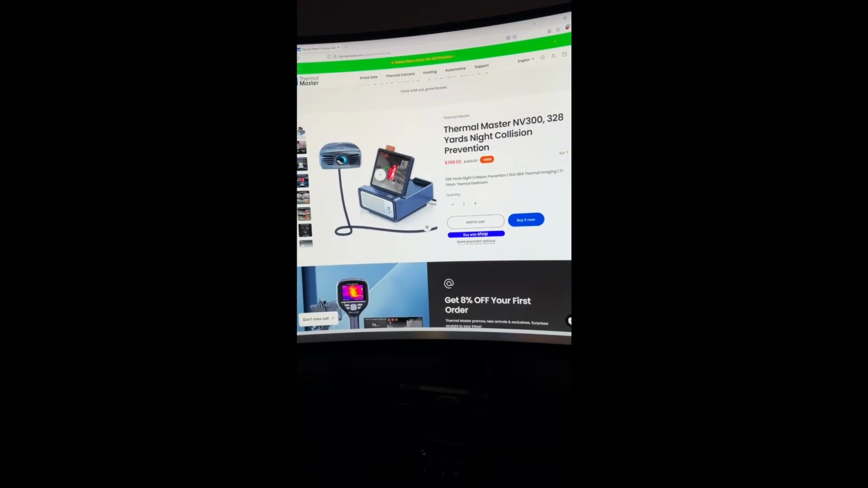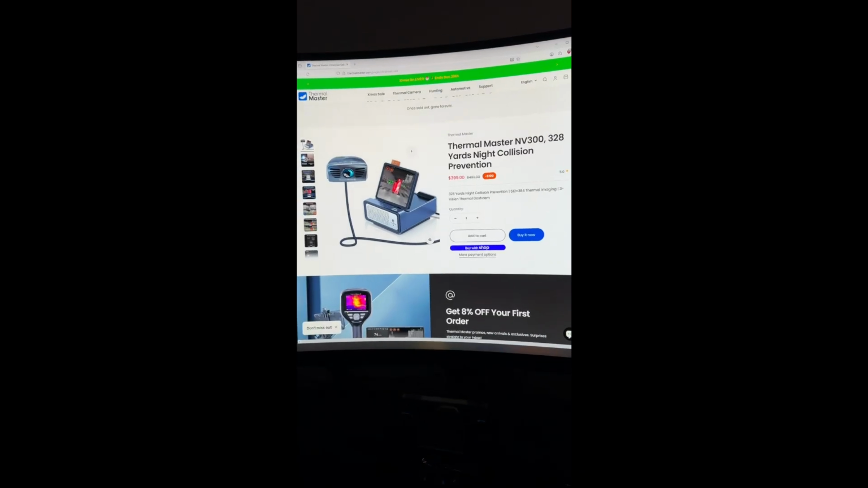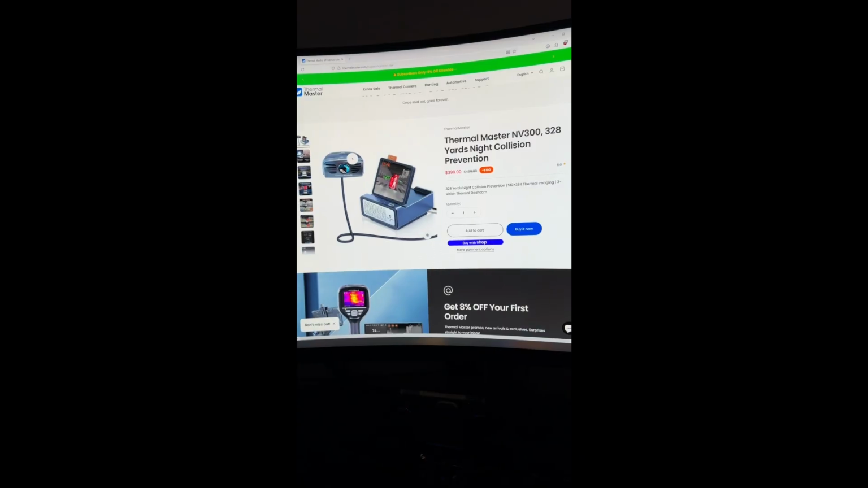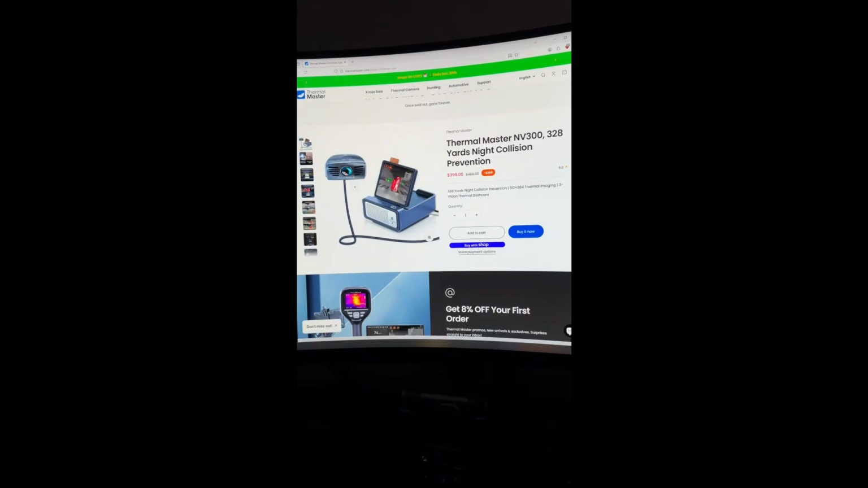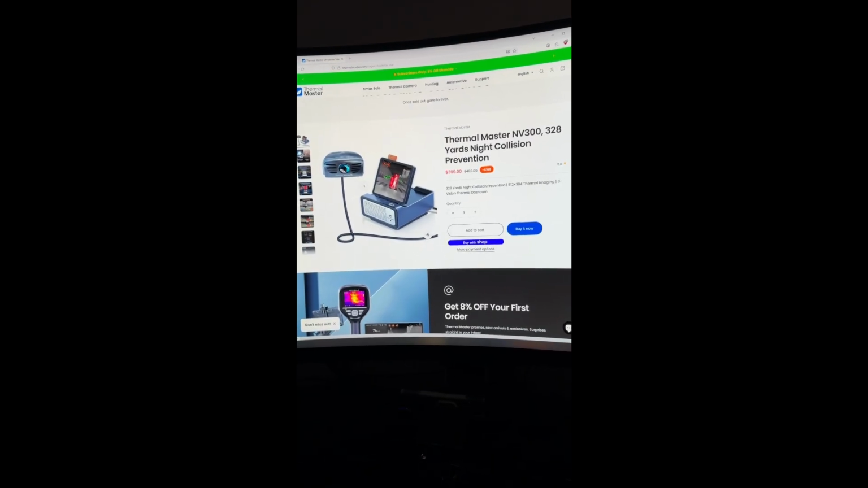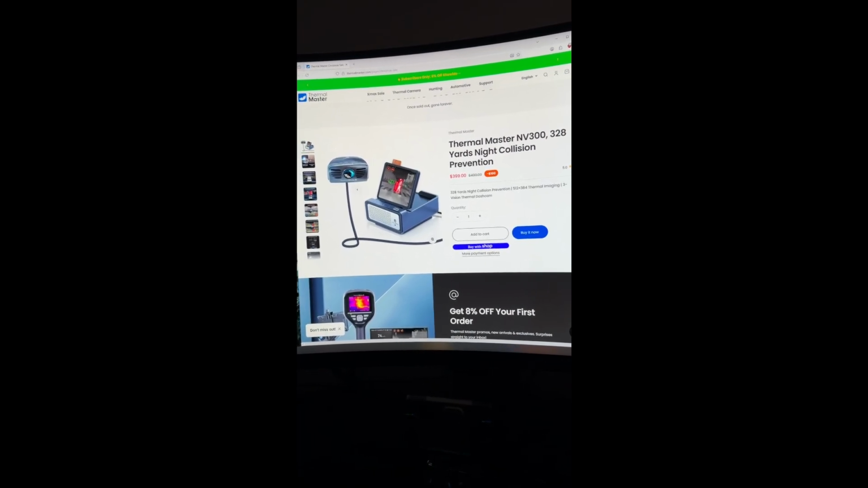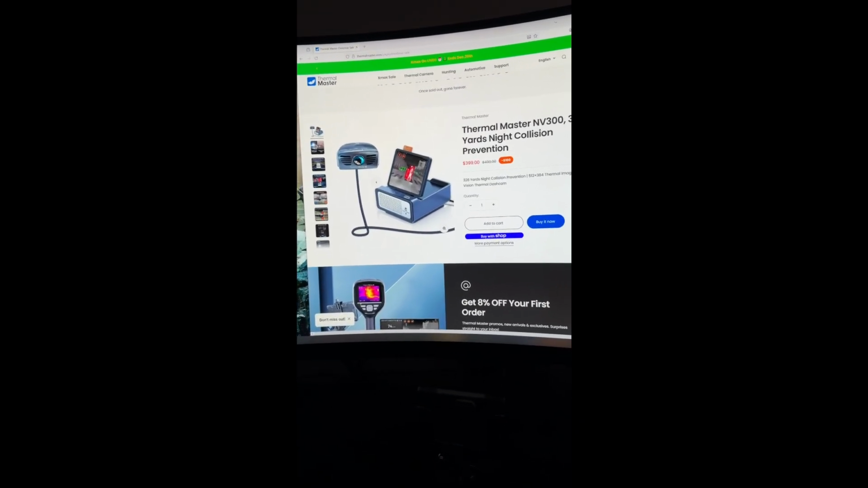Optioned on a new vehicle, if you were to purchase the car and add the option from the factory, you're looking at thousands of dollars. And the camera that this is equipped with is of equal quality to the ones used in new vehicles. Most thermal imaging cameras are restricted to 8 frames per second. If they are used in the automotive industry, they're allowed to be 24 frames per second, which is more than enough. It doesn't skip, it doesn't lag.